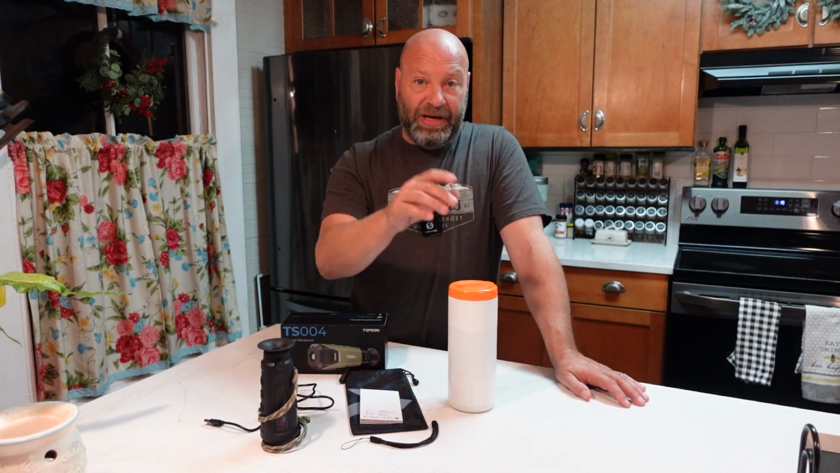So let's jump in the computer, see what we got. All right, so here we go. We are looking at some of the images, a JPEG, and a couple videos we're going to run through here. This was when I first got it. This is at night. Most of these are pitch black, but it doesn't matter. It sees the same, daytime or nighttime. Makes no difference on how it sees.